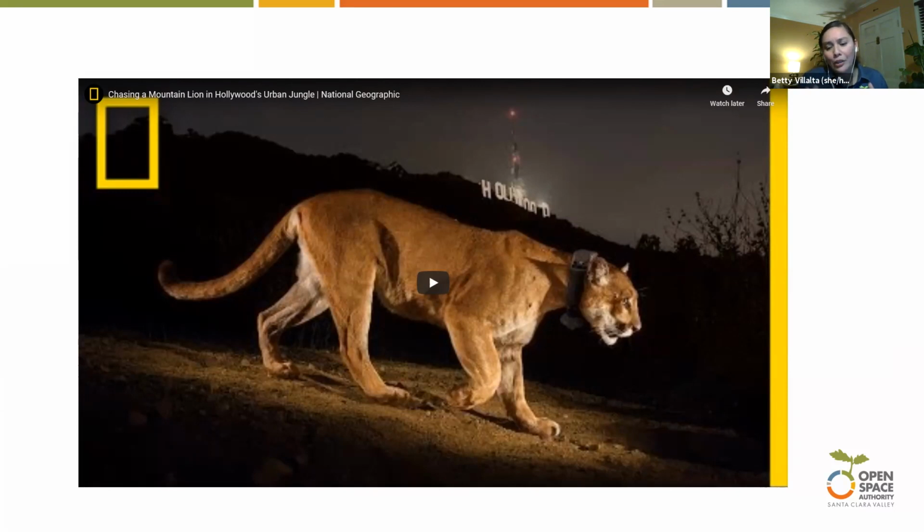It's big for being a natural space in downtown LA, but not nearly big enough for a mountain lion to survive in. So it was like, how did this happen to be here? So once they found P22 and saw him in the footage, they were able to capture him and put a tracking collar on him, and they were able to do blood work.